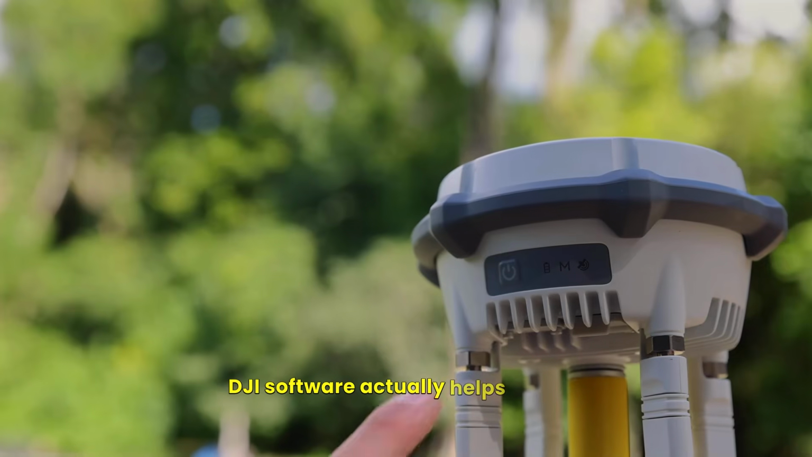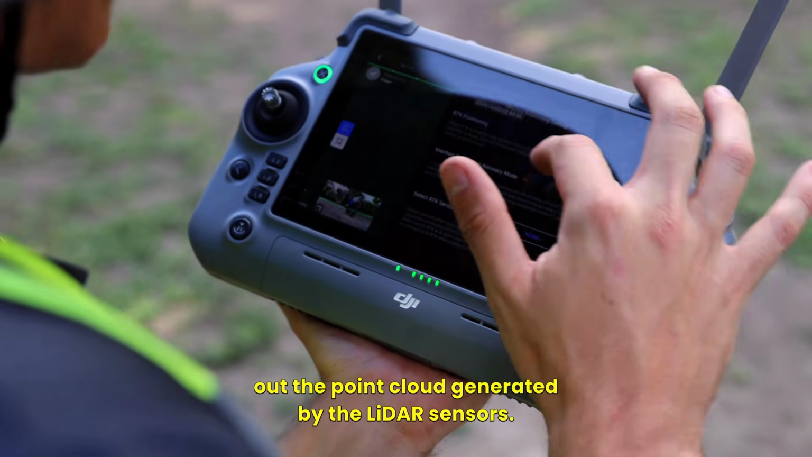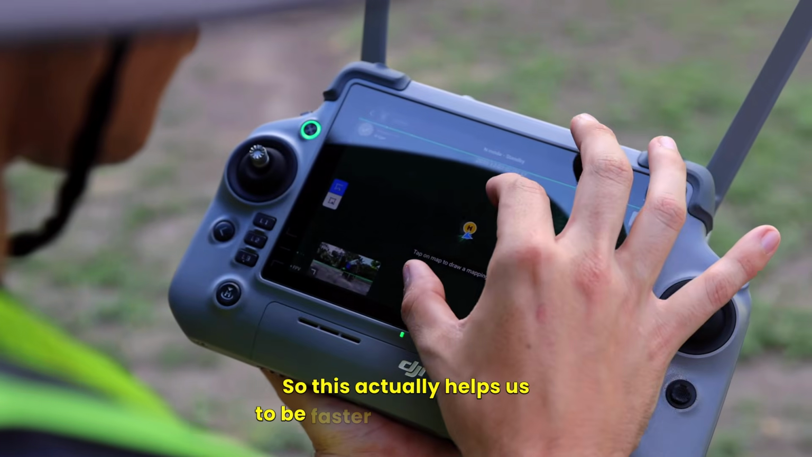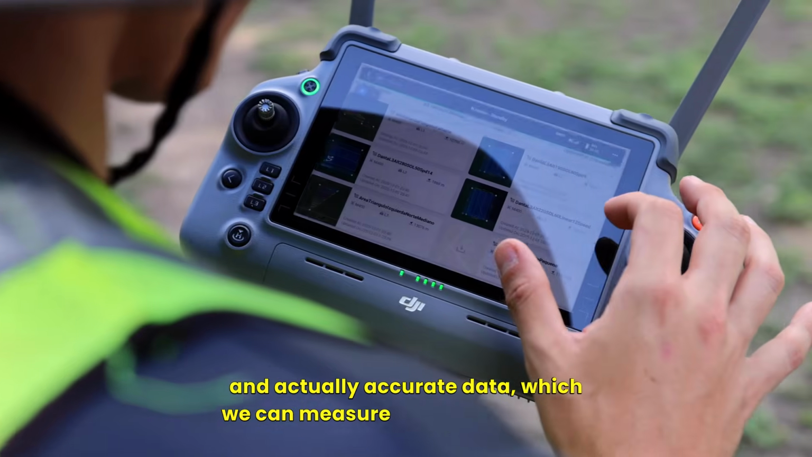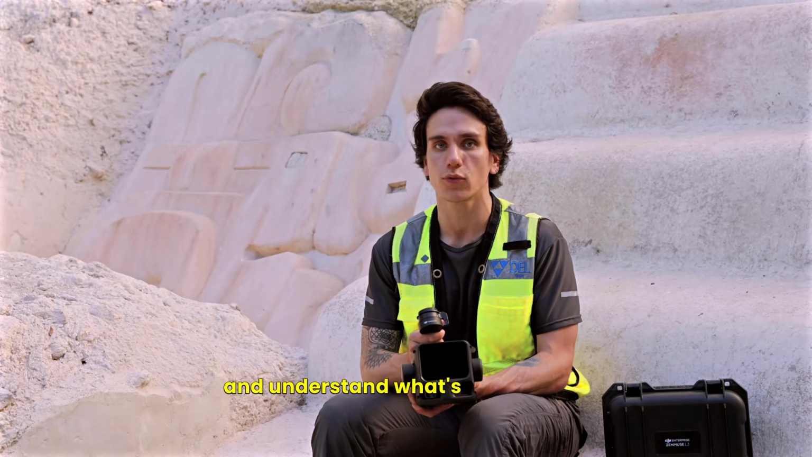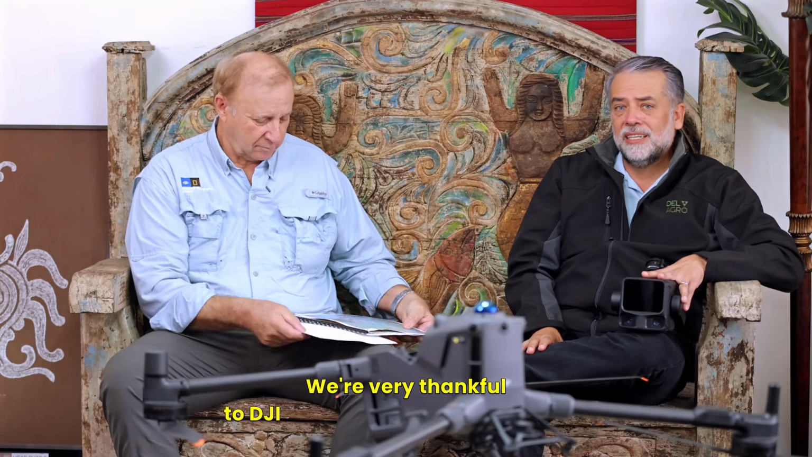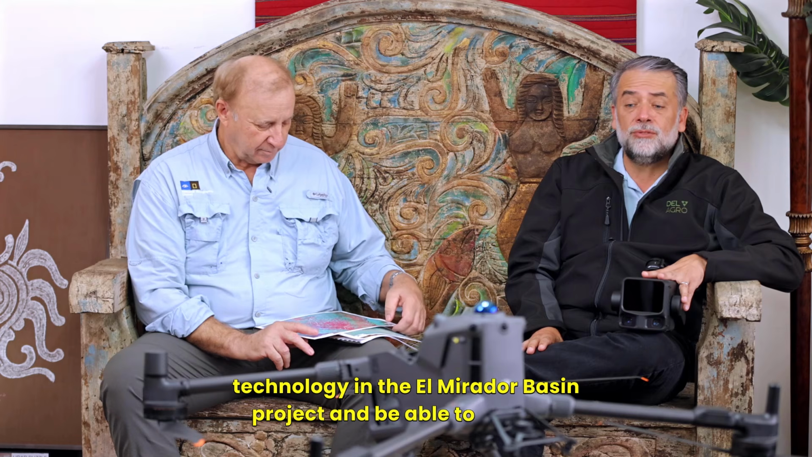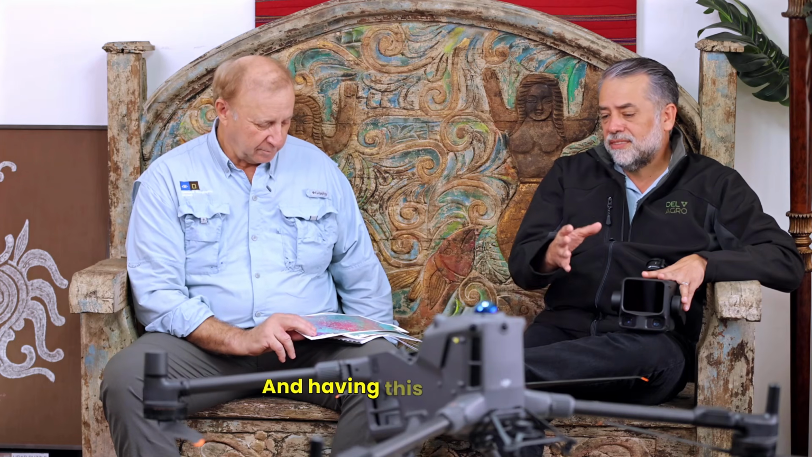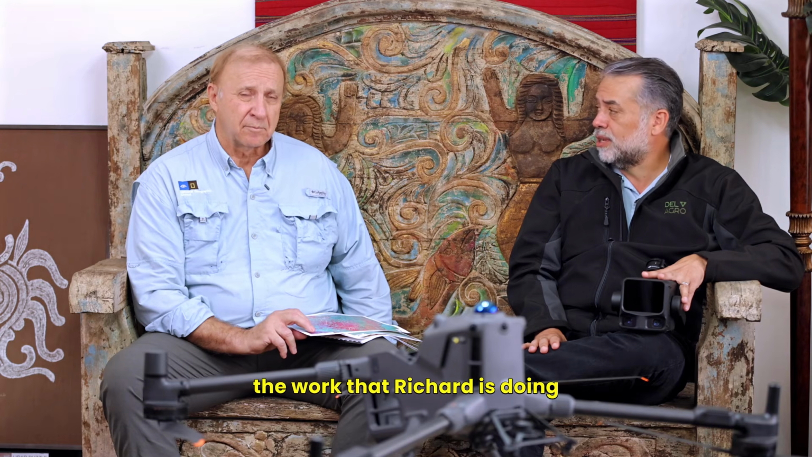DJI software actually helps us a lot in order to clean out the point cloud generated by the LiDAR sensors. So this actually helps us to be faster in delivering data and actually accurate data which we can measure heights, distances, and understand what's really going on inside of the basin. So we're very thankful to DJI in allowing us to try out this technology in the Mirador Basin project and be able to support Richard Hansen's research for the last 47 years and having this technology help the world understand the work that Richard is doing in the Mirador Basin.